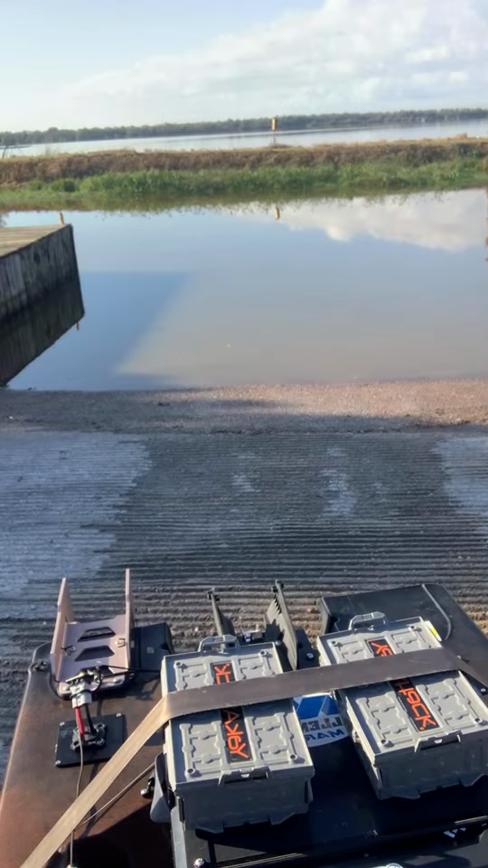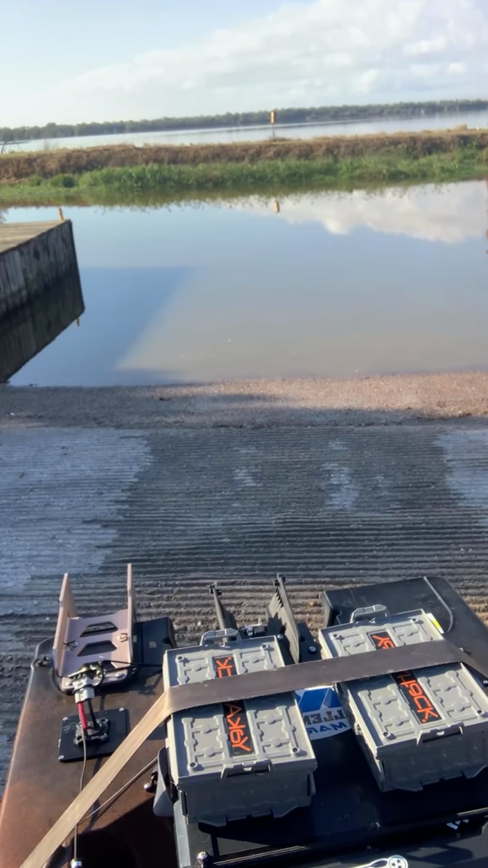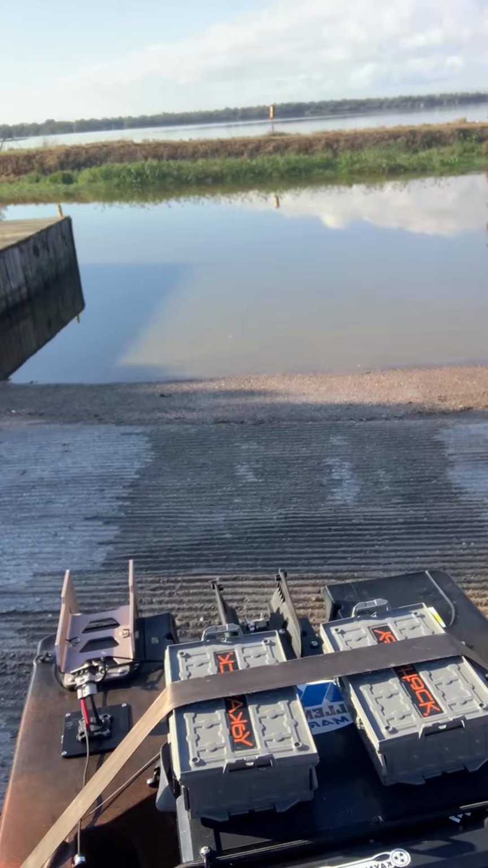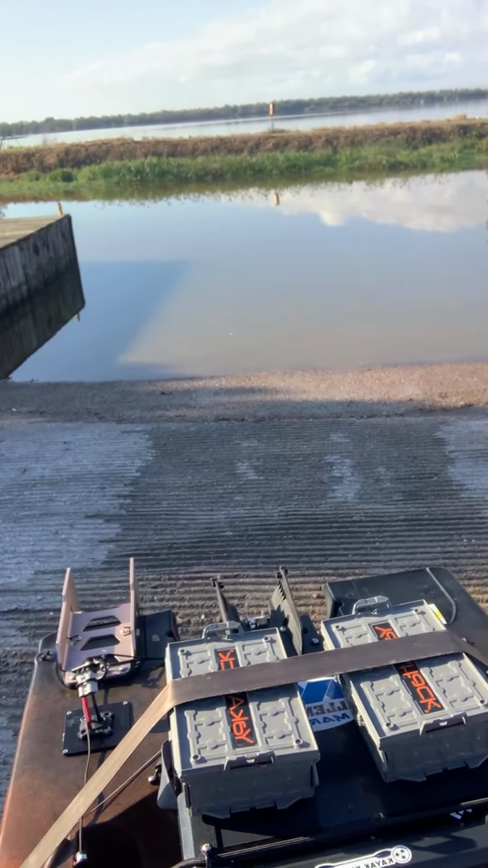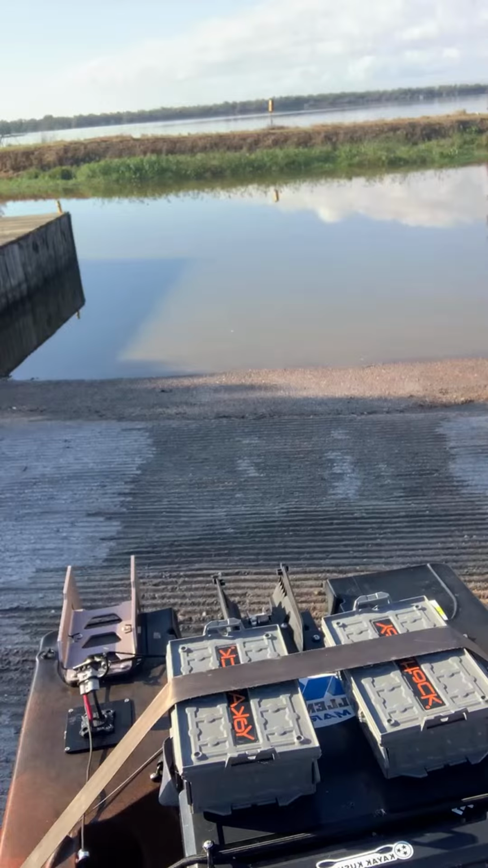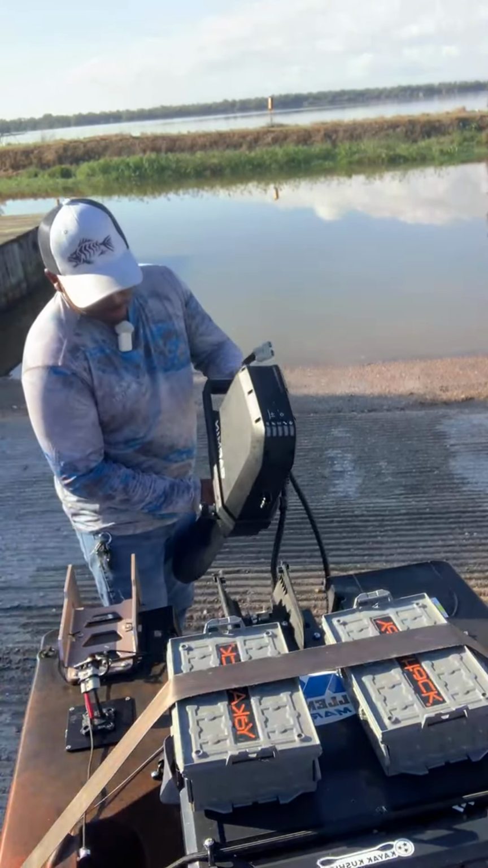All right, y'all. As promised, I was gonna test it this morning. All right, motor number one, you're up. Motor number one, you're up. All right, first motor.